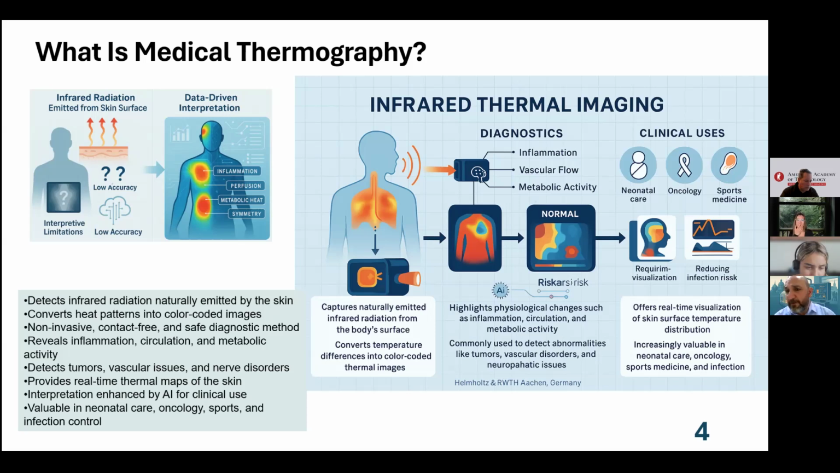Then we found that there is a lot of potential application there, like in diagnostics, inflammation, vascular flow, metabolic activity. Some people worked extensively on breast cancer, like thermal mammothermography, or breast mammothermography.